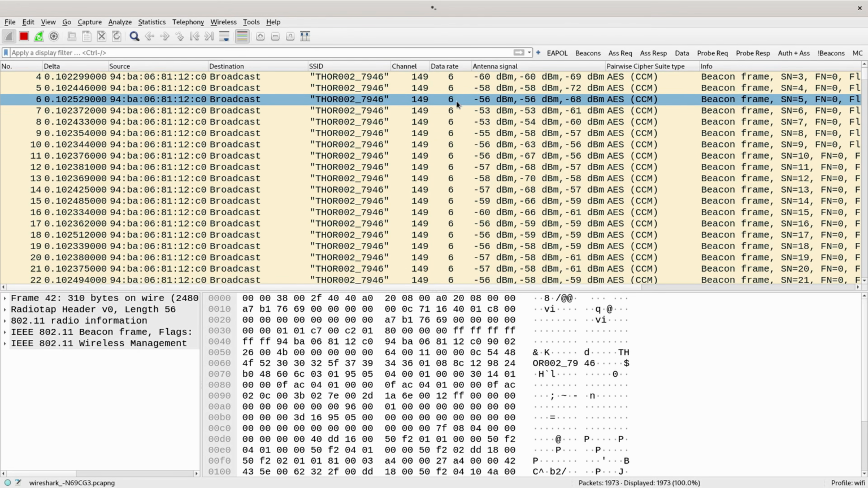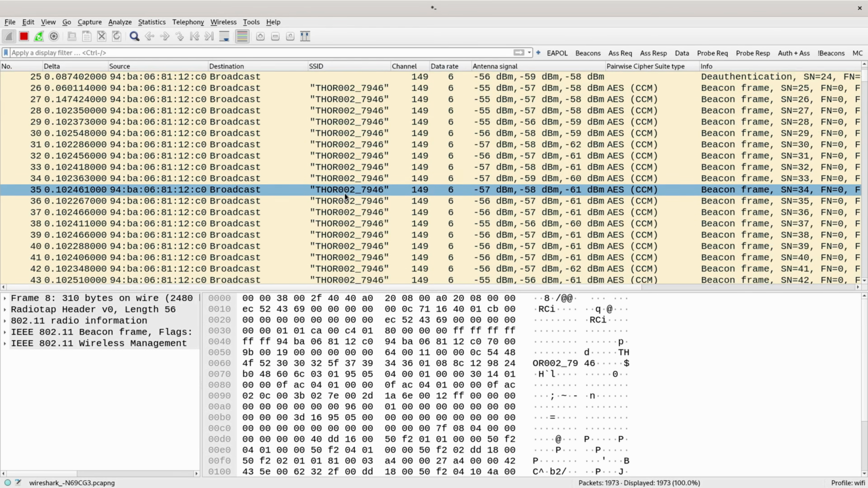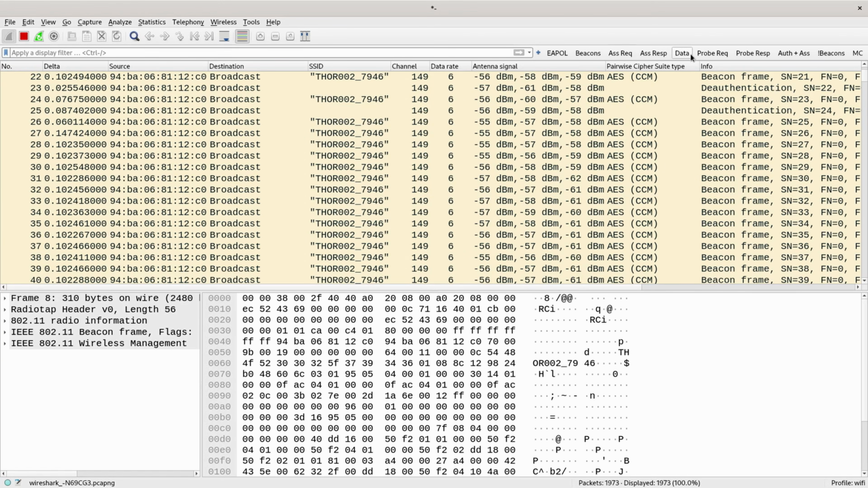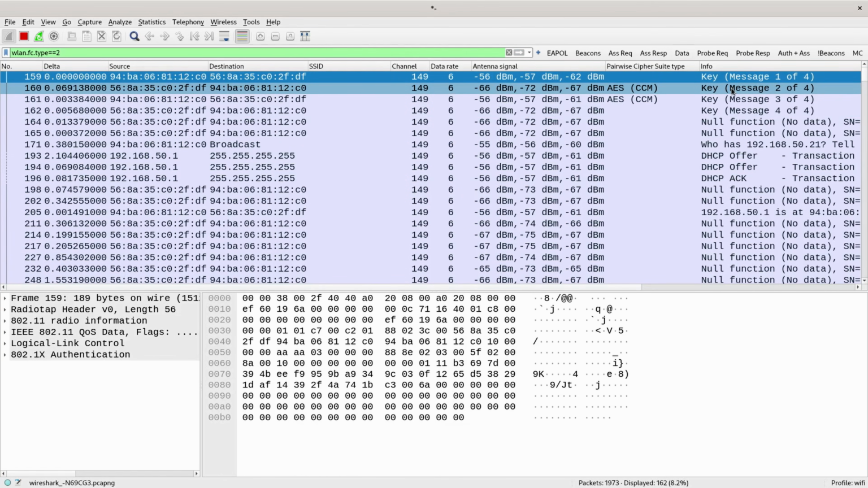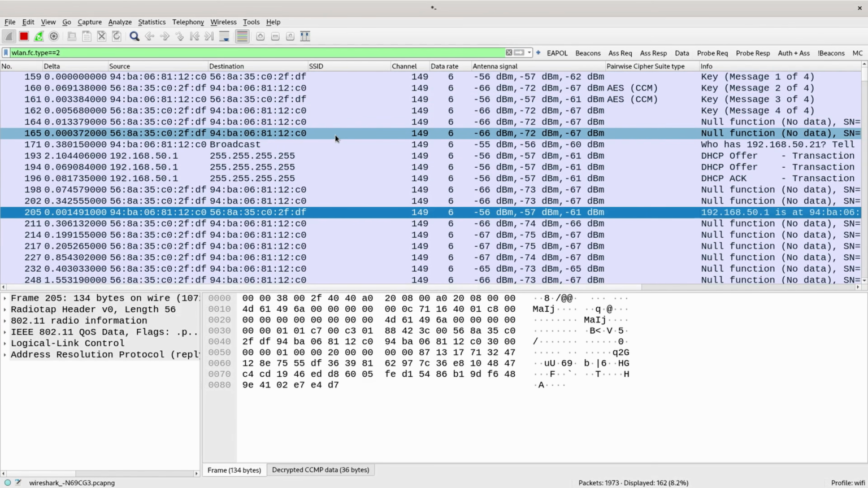Now, we also did a packet capture of its Wi-Fi, of course, and I was surprised that it actually used 5 gigahertz. So here it is on channel 149. It didn't have a 2.4 gig one, just that. So if I look at what happened when I associated to it, you got the 4-way handshake and some DHCP and stuff, then it just kind of sits there, nothing special happened.